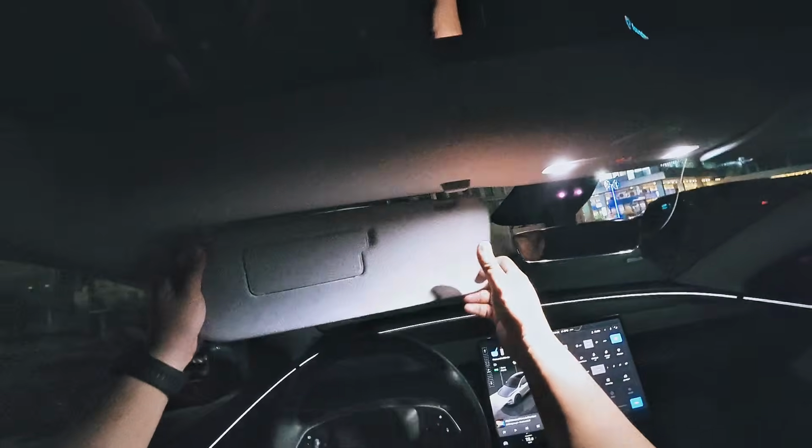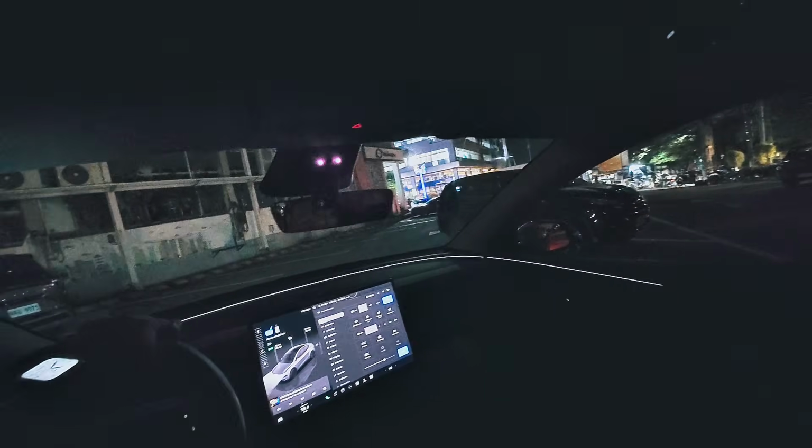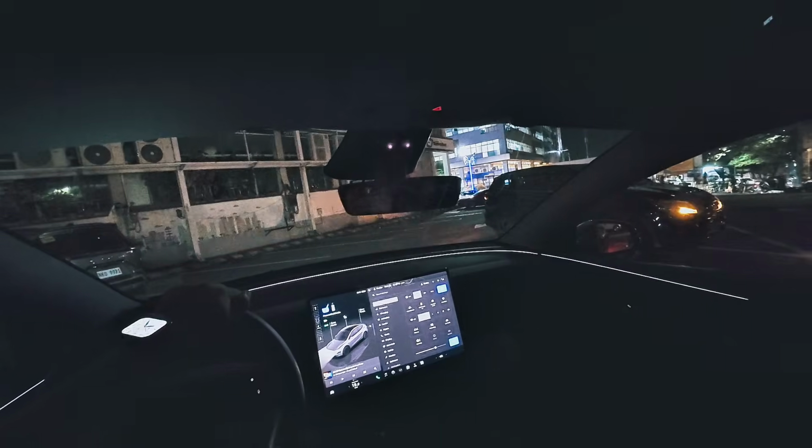The sun visors are also adjustable to give you all that. This car is a total win for me. I mean, everything that I'm looking for in a car is right here. It's just bathed in that Tesla. Well, its reputation definitely precedes itself.